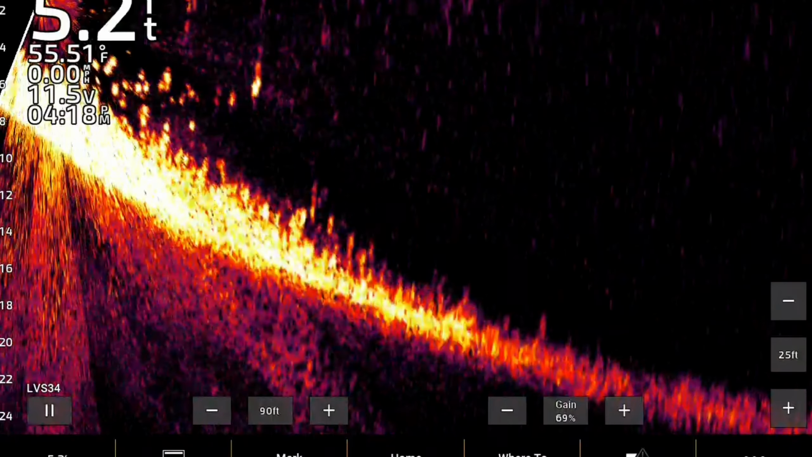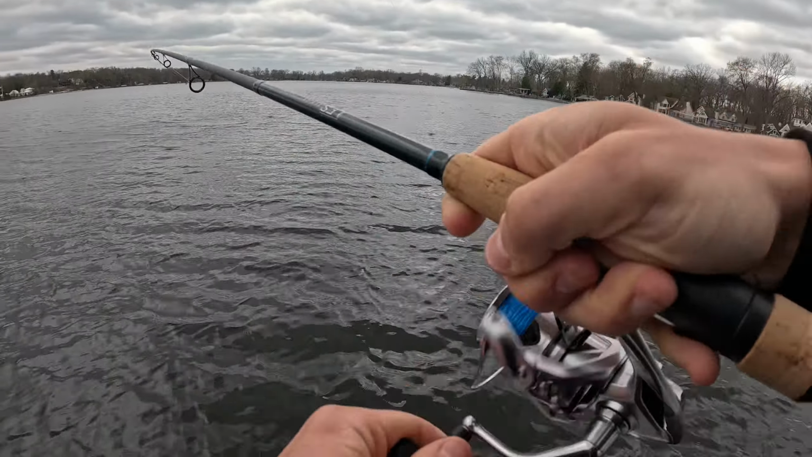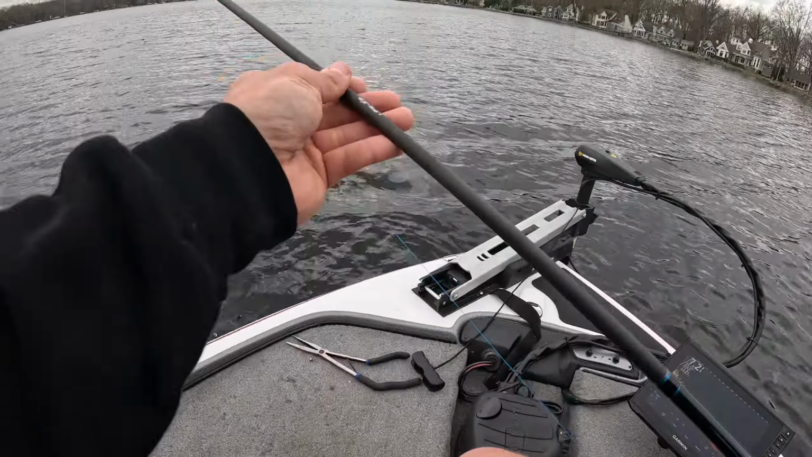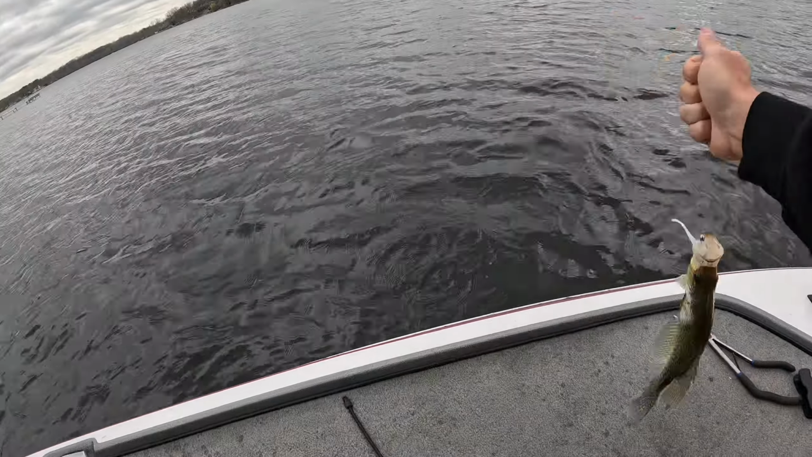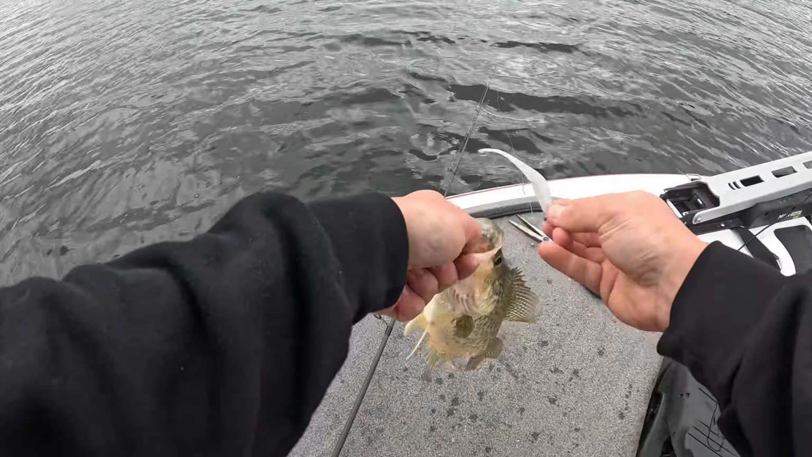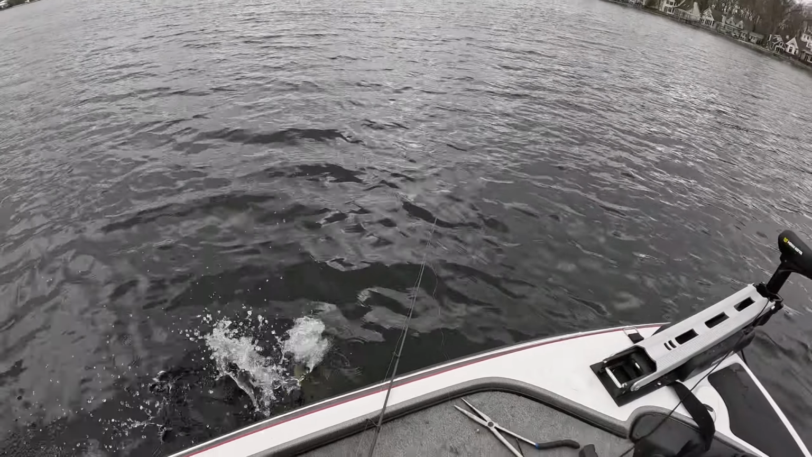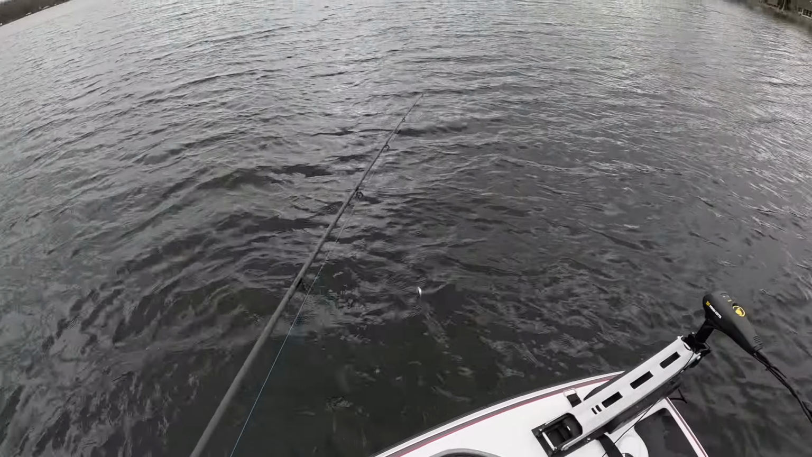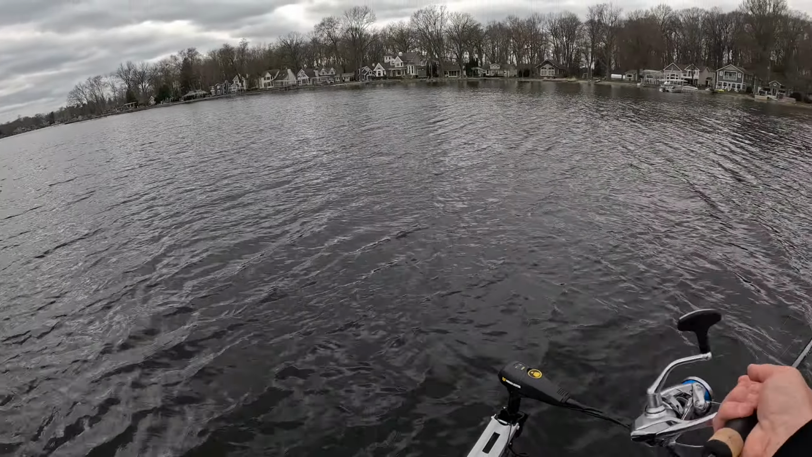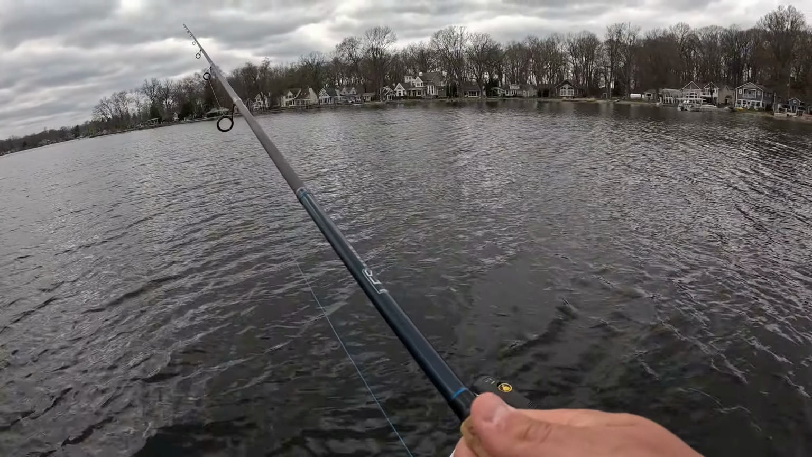There we are. Oh, this is just so fun. Oh, I thought this was a bass for a second. It was so big. Oh, you guys. Some of you guys are probably gonna think this is super stupid. I know some of you guys are huge crappie anglers and would probably be loving this, but I get it. Got my Livescope beeping at me, but sometimes you just got to go out there and have fun. Not all fishing is serious.